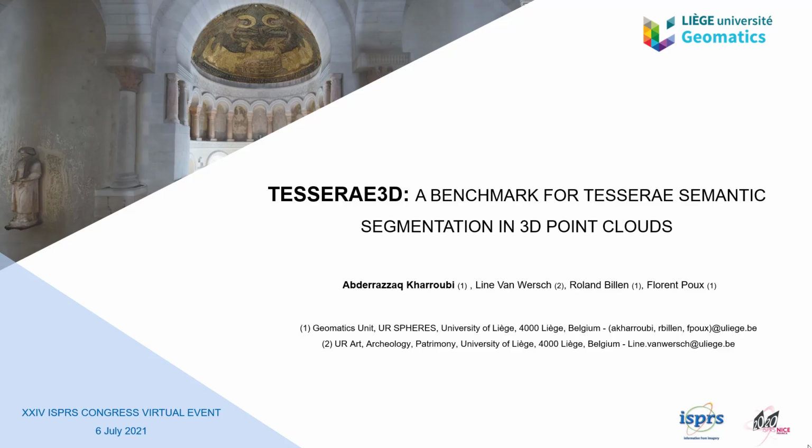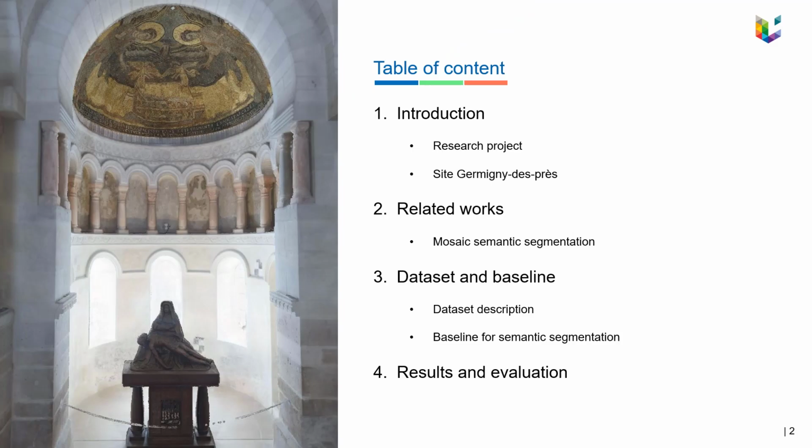The talk is structured as follows. First of all, I will introduce the context of the paper and the related work. I will continue by presenting the TESSERAE3D dataset, then a semantic segmentation baseline based on machine learning algorithm. And finally, I will present the result, discuss them, as well as show the direction of future works.